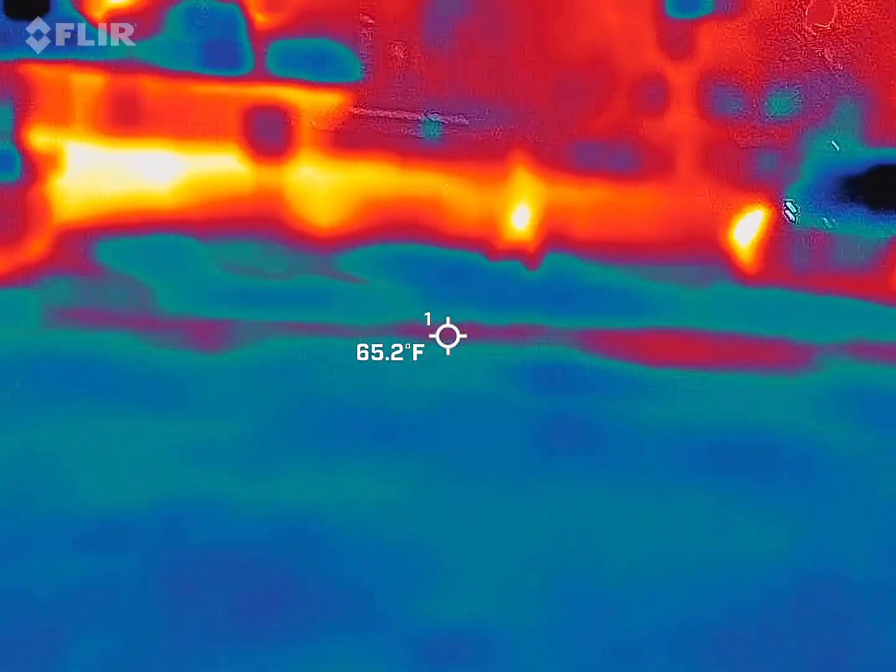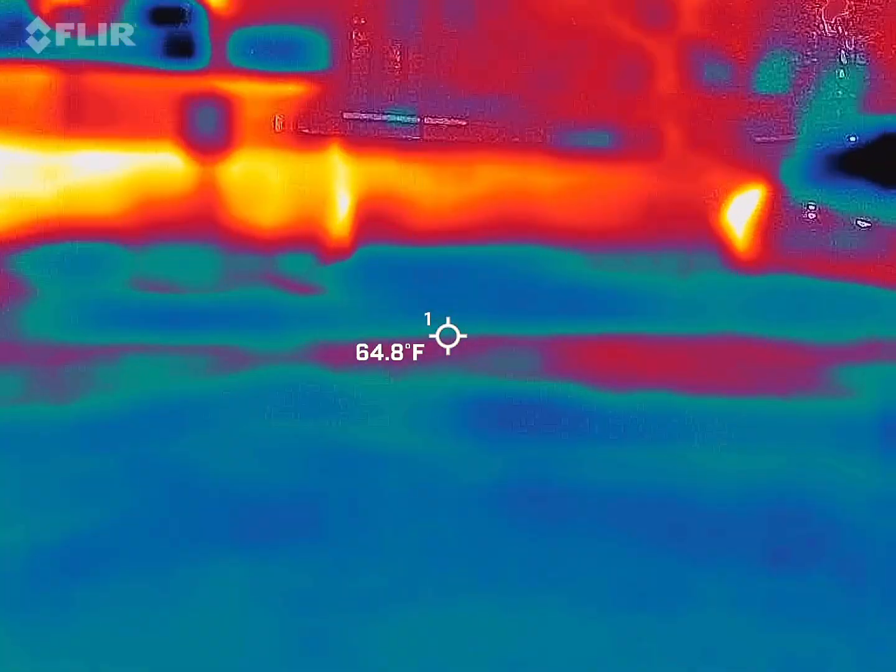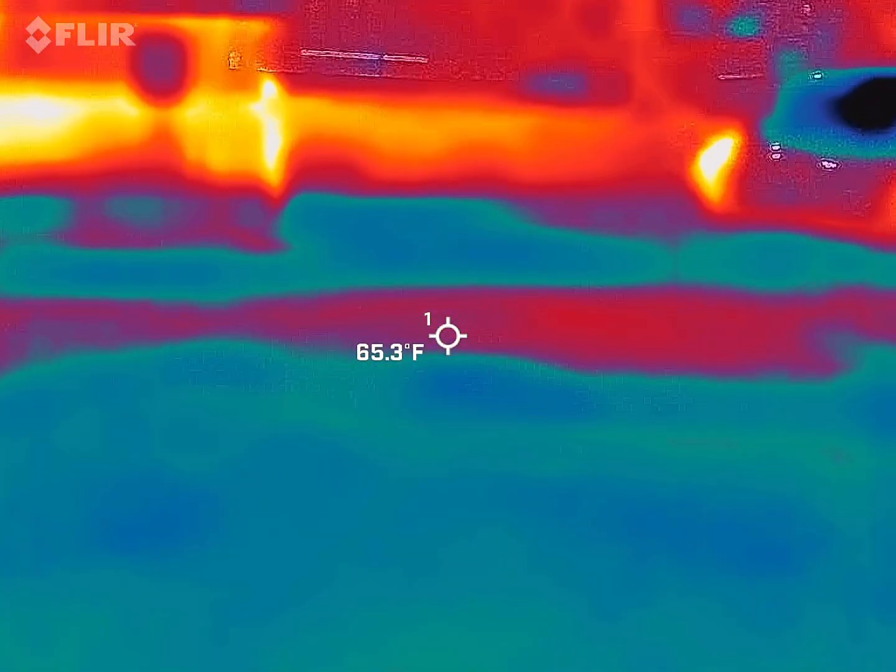Picked, temperature, grass, soil, assist, aid.